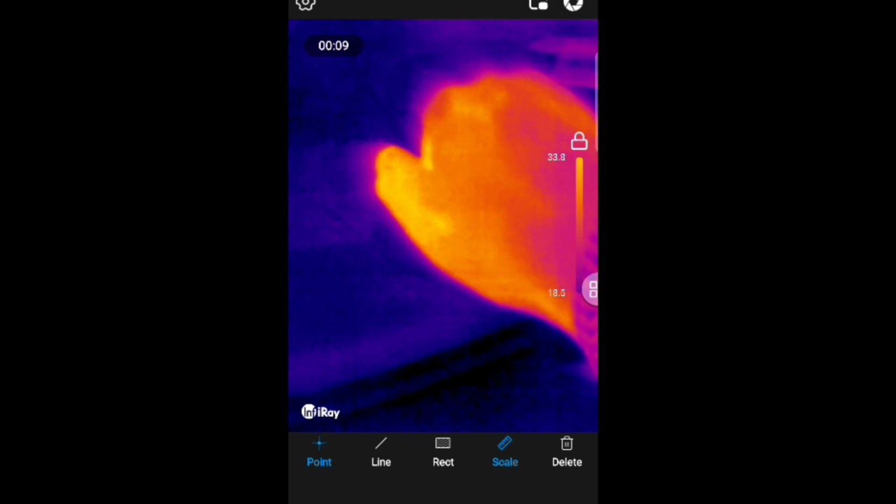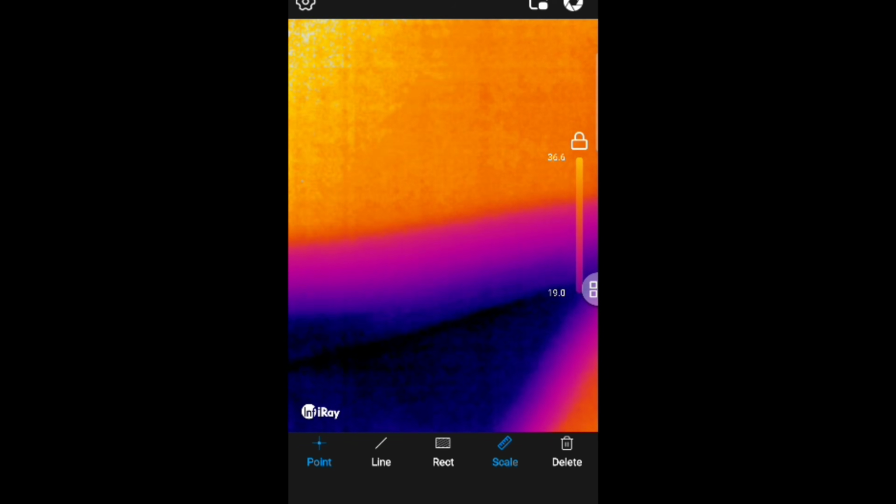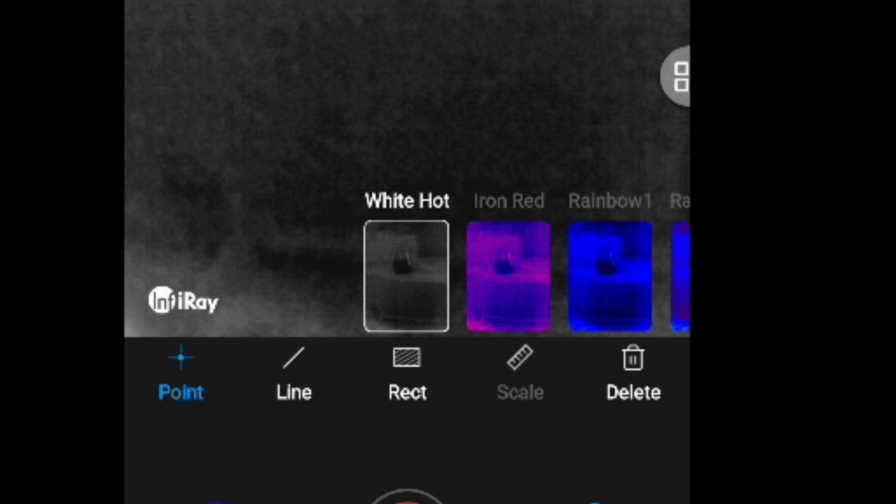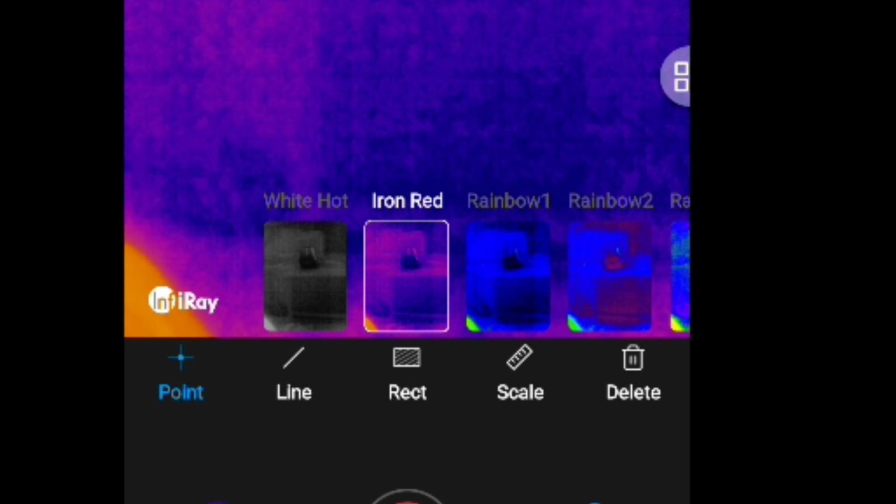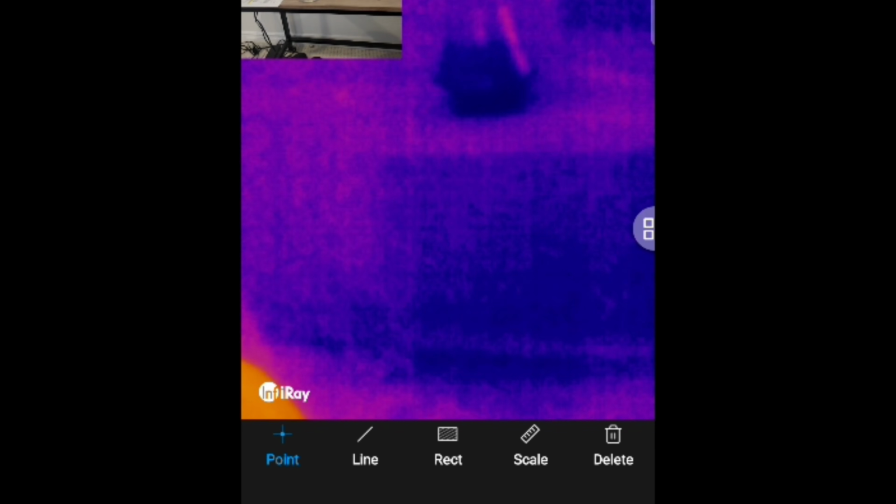And one of the really cool features coming up shortly, I'm going to show you. Yeah, I'm sorry, I just couldn't get enough of my heat signature. But well, you get the general idea. Look at that. You can customize your images. So if you want to go monochrome or blue heavy or whatever you want, or just the classic thermal imaging style, yes, you can change the actual colorized image to suit your heart's content.